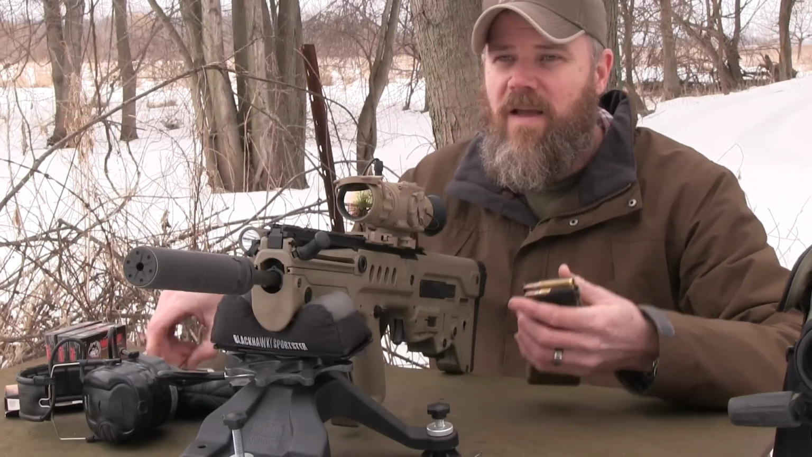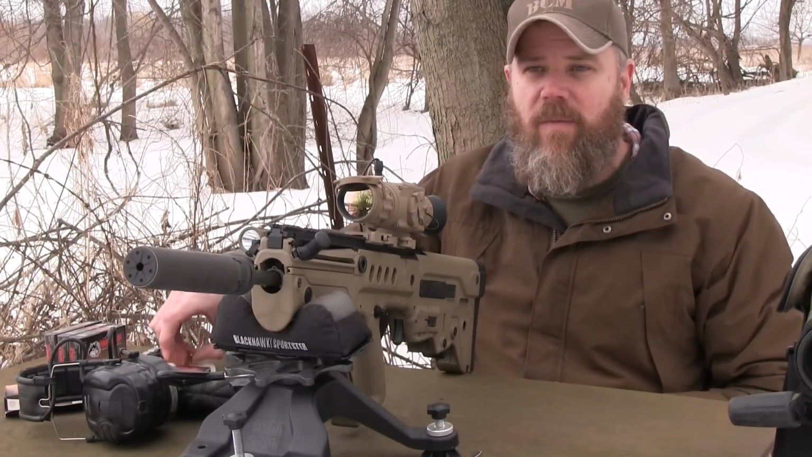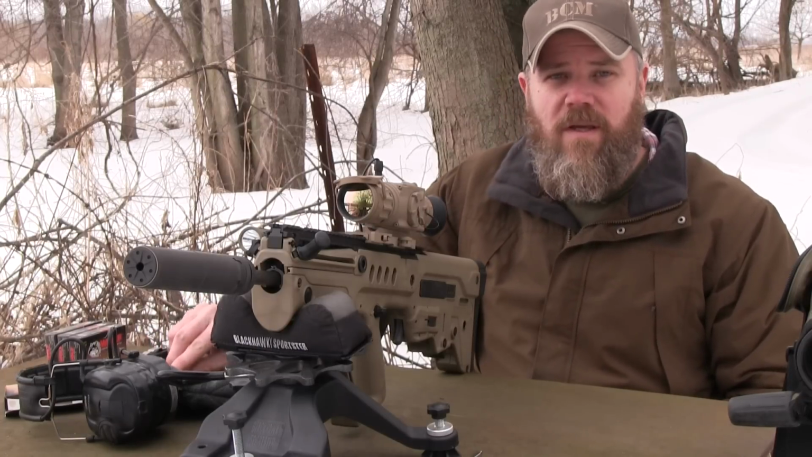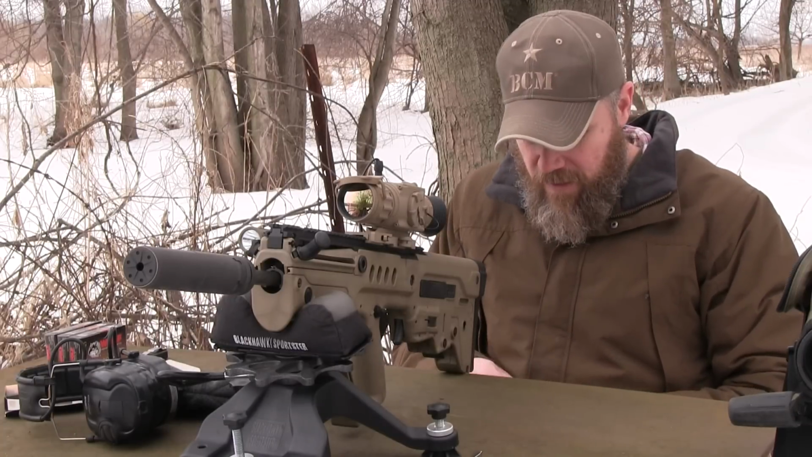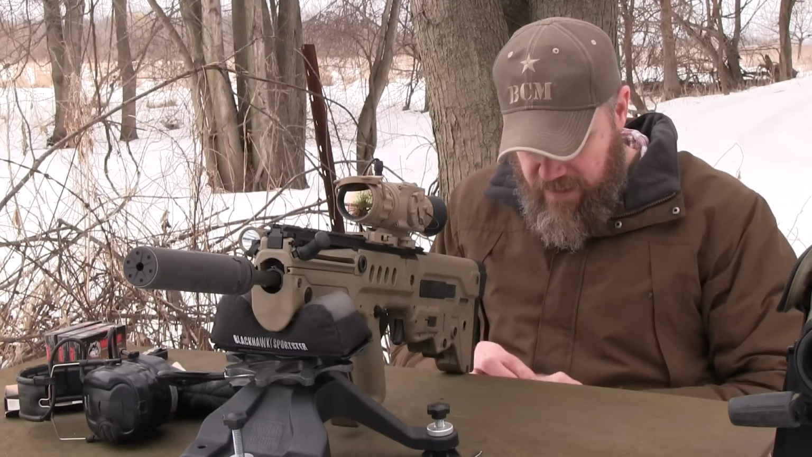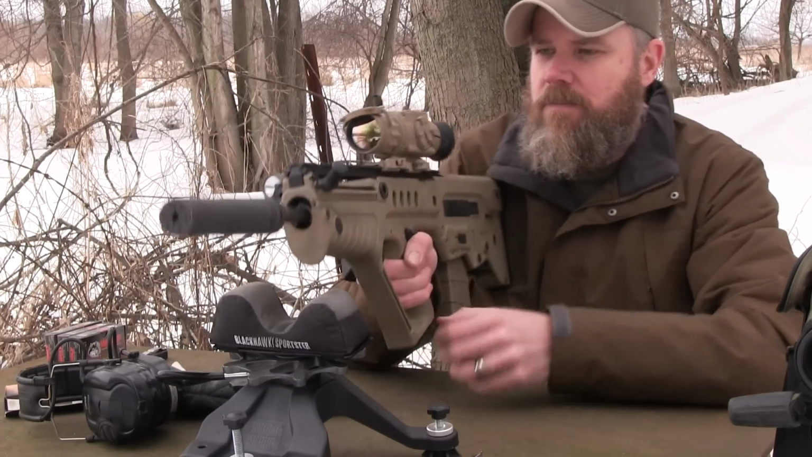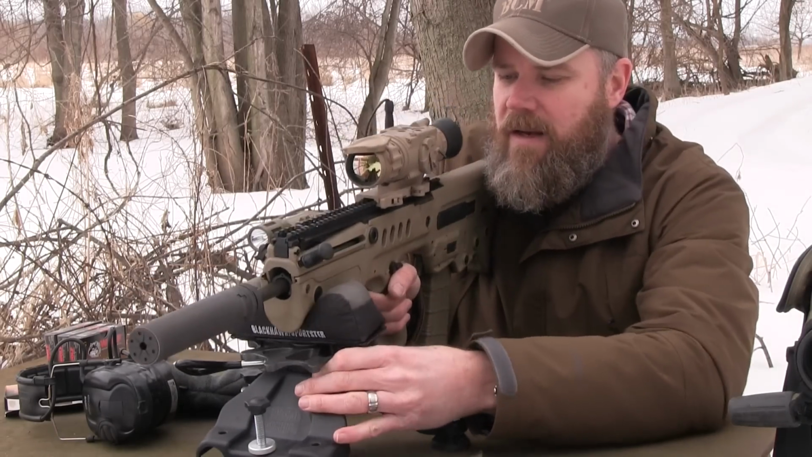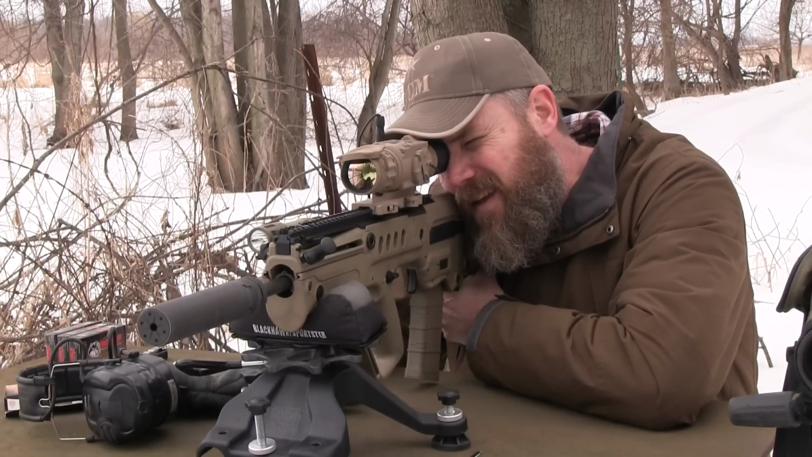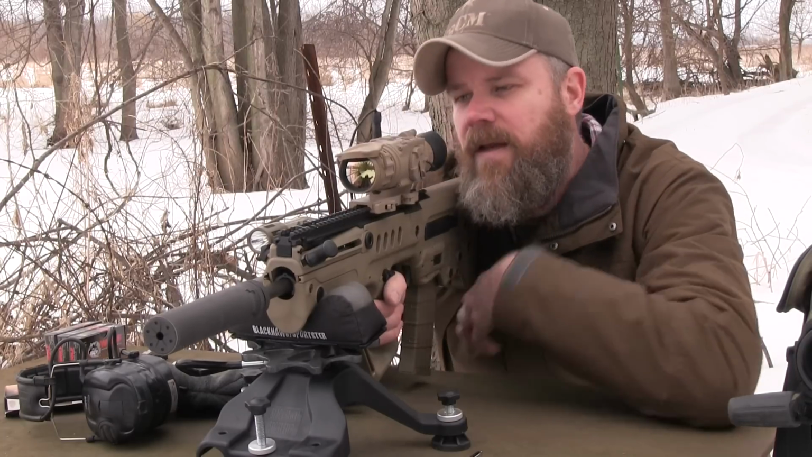All right, so I've moved the target back to 100 yards. I've set up my spotting scope over here so I don't have to run downrange every time I want to check the target. But surprisingly, I was seeing the bullet holes in the target. Those 3 rounds I just fired actually hit the hand warmer right at the top in a nice little group. So the sight's definitely working, and it's working well. Let's go ahead and see where we're at at 100 yards. Go ahead and hit record here so you guys can see what I'm seeing. There we go. Looks like it's recording.